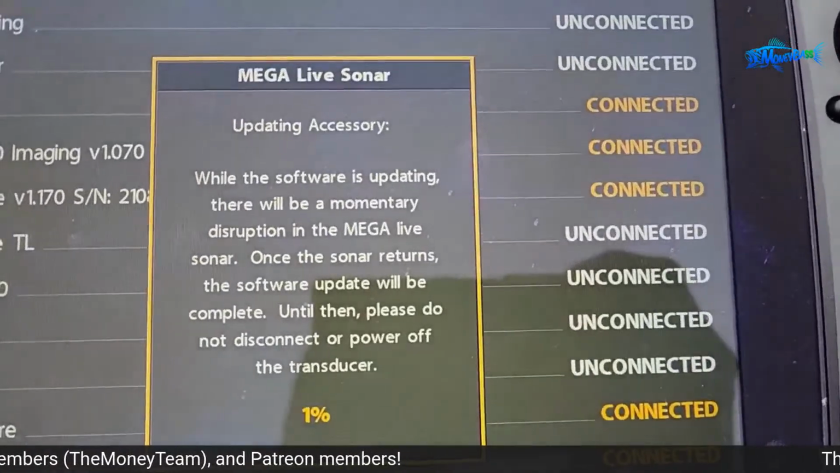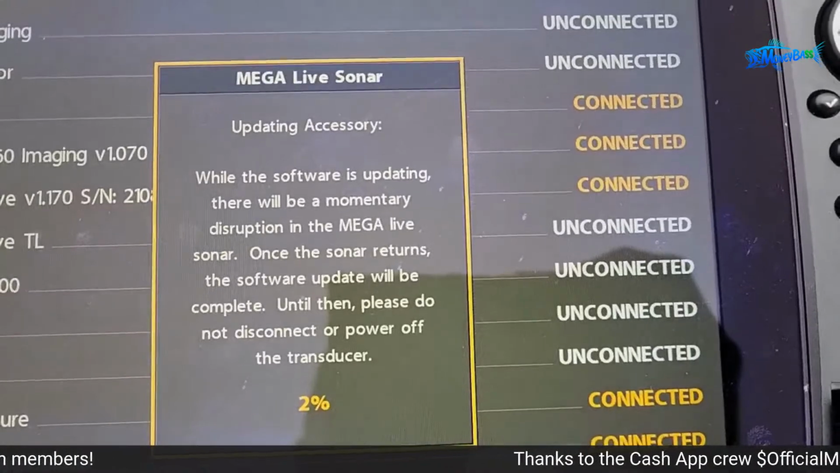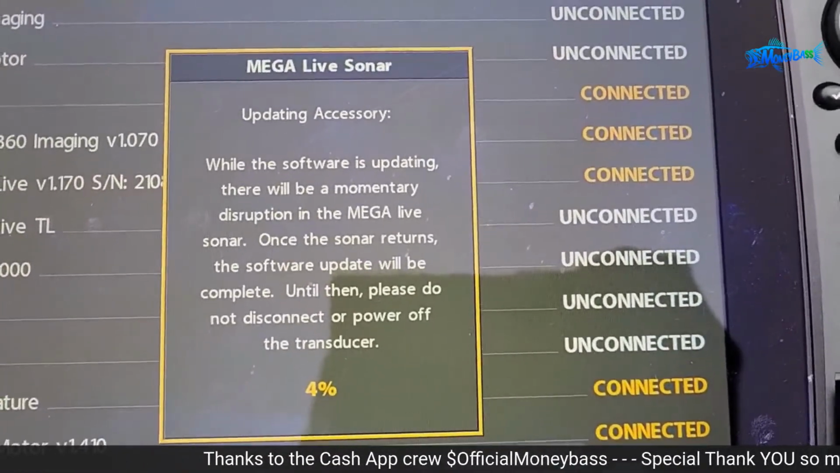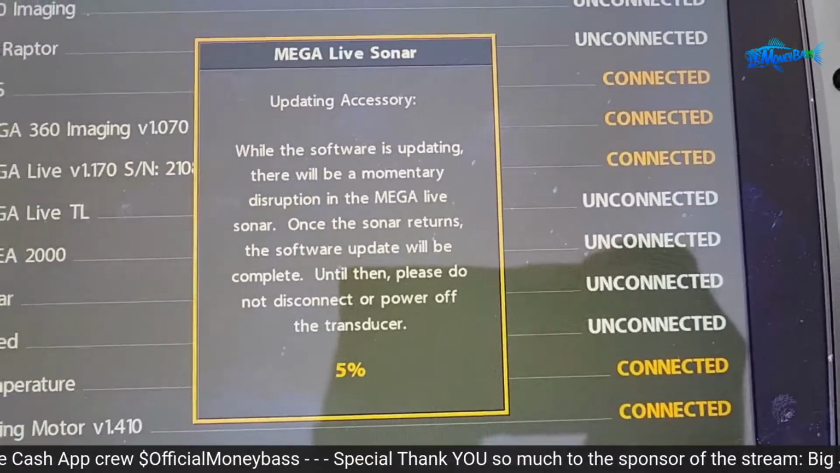Updating accessory. While the software is updating, there will be a momentary disruption in the Mega Live sonar. Once the sonar returns, the sonar update will be complete. Until then, please do not disconnect or power off the transducer.